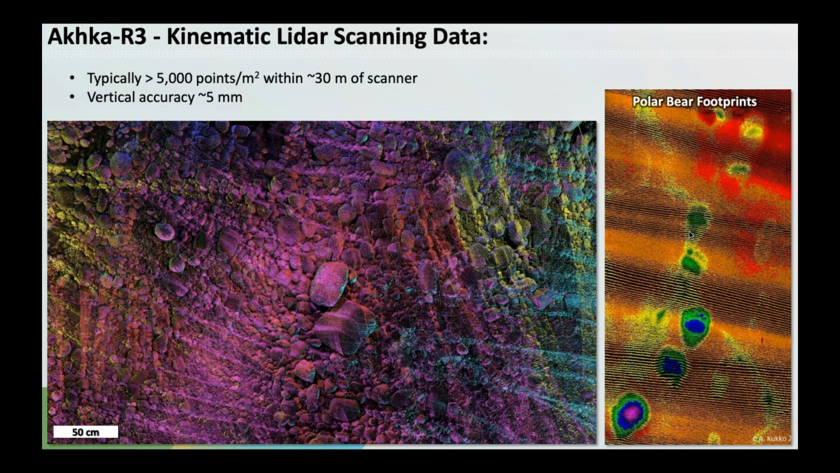On the right, you'll see some polar bear footprints that we came across while hiking around in the Arctic. In the greens and purples and blues, those are the polar bear footprints. If you note just to the right of those, that's a man's footprint. This is essentially dried mud, so the polar bear wasn't close by. We reckon he was about 6 months past.